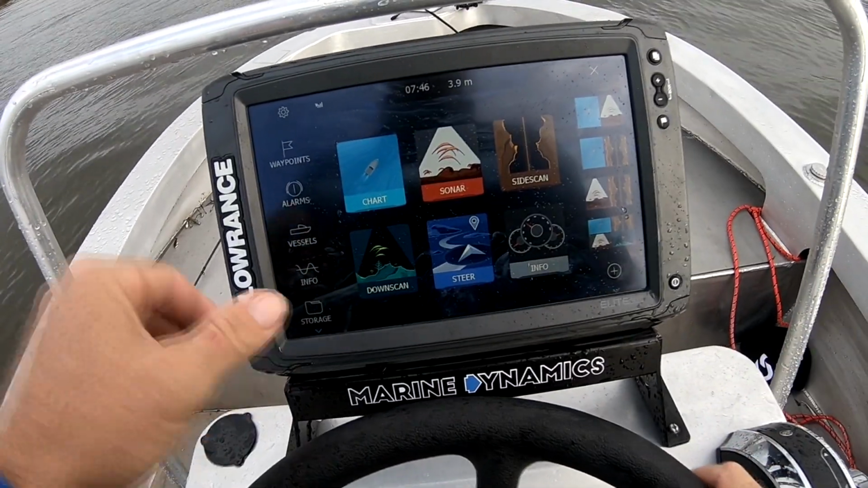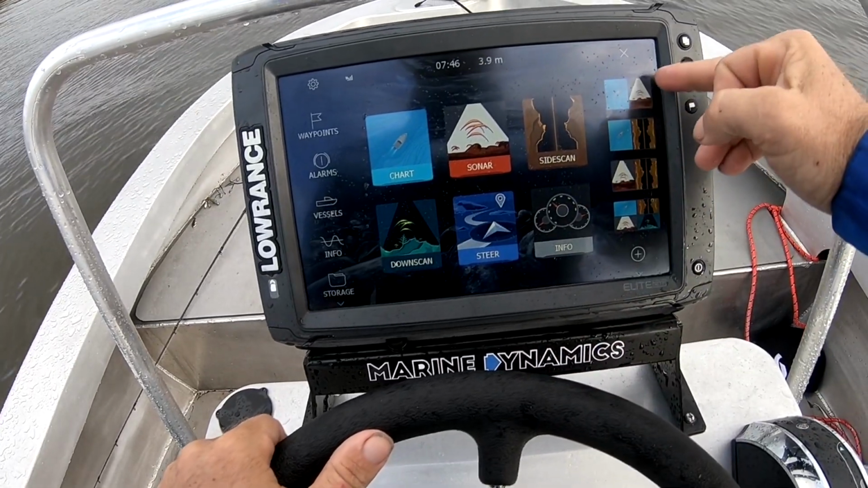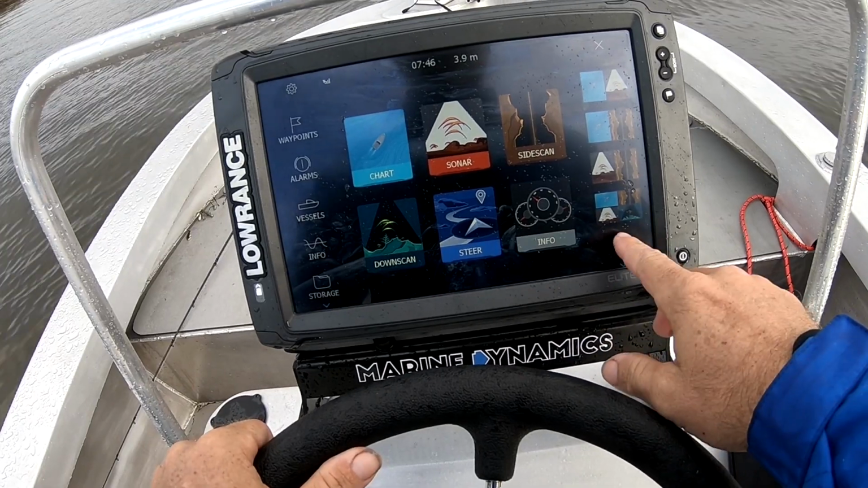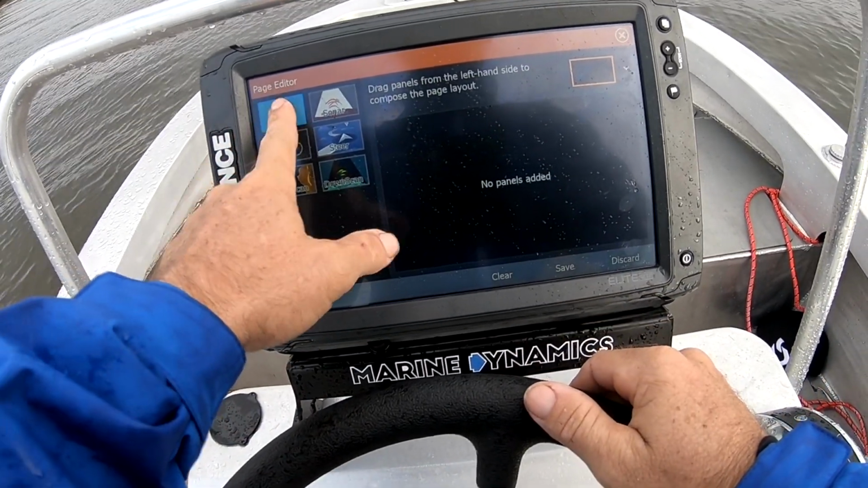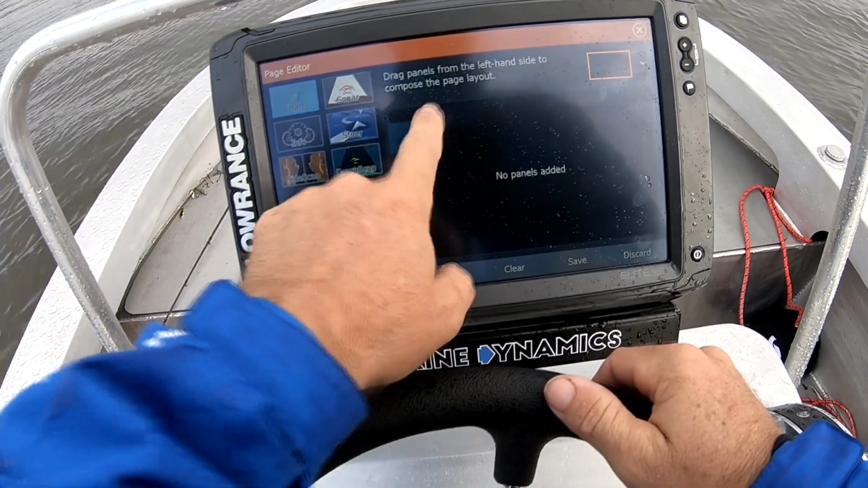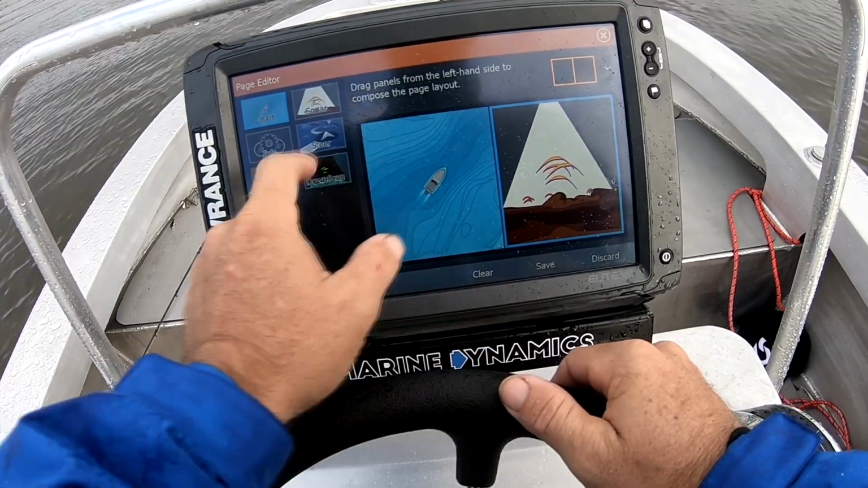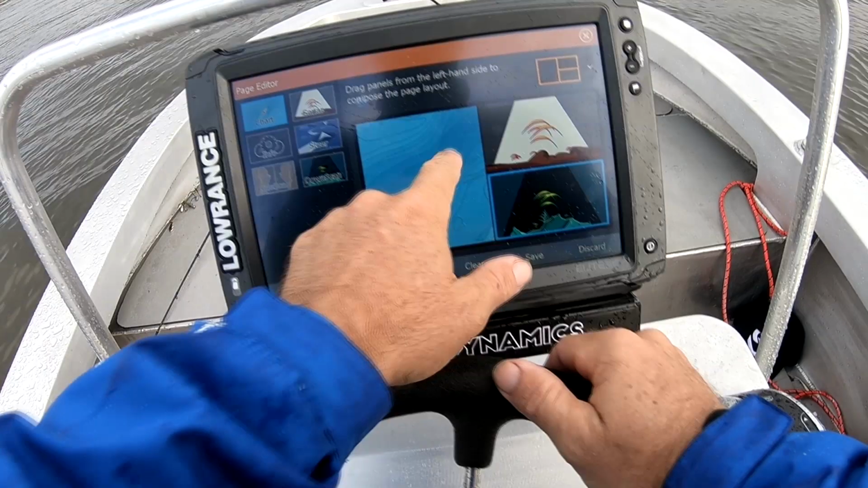Okay, so first up we're just going to create a page. You can run all your custom pages of what you like to run wherever you're fishing. So we're going to add a page here, and what you can do is just drag down what you want. So I'll drag down the charts, sonar, traditional sonar, we'll go down scan, and we'll go side imaging.